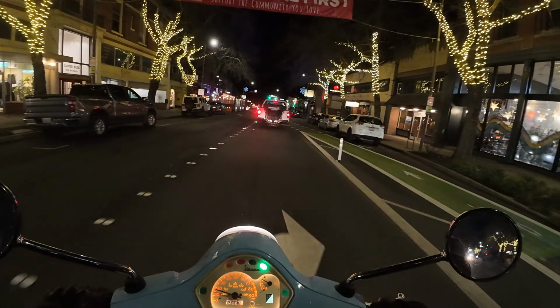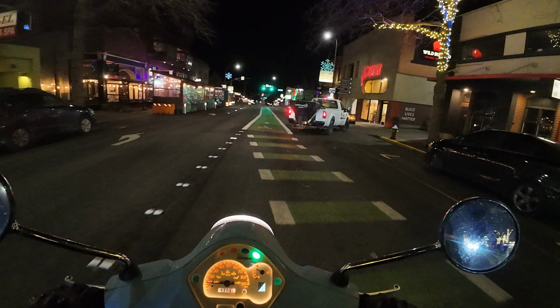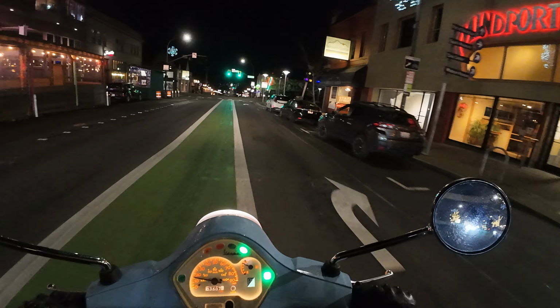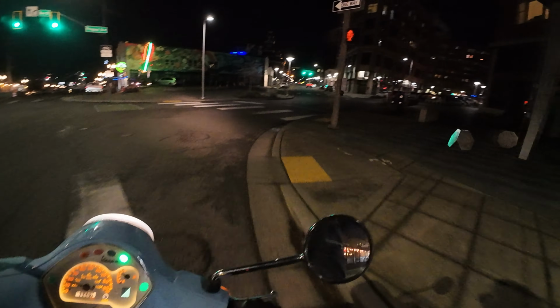Oh, I just realized this guy also has a snowplow. Holy shit. This guy's trying to give me a seizure. I don't know if those lights were necessary.